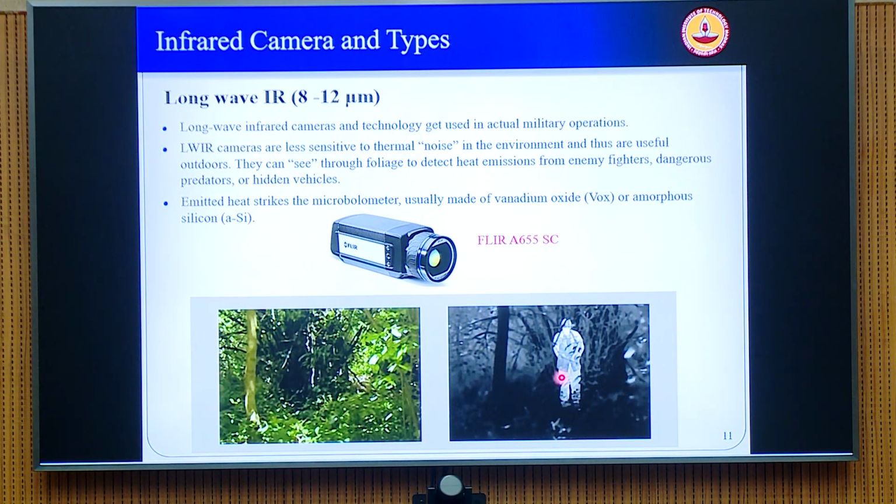And one of the things is the sensors with the long wave IR. There are also cooled sensors which are still using semiconductors, but most of the long wave IRs are uncooled cameras. So they use what is called a bolometer. A bolometer is nothing but, whenever heat falls on the material, the resistance of the material correspondingly changes, and this produces a current.